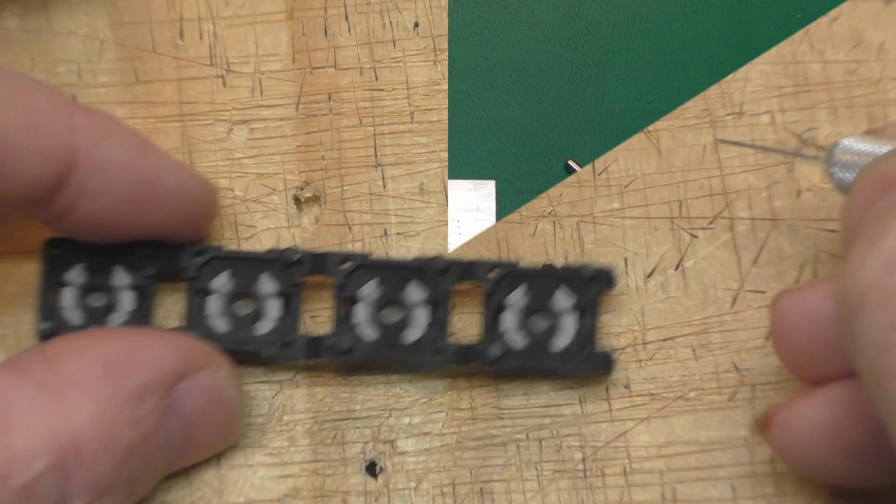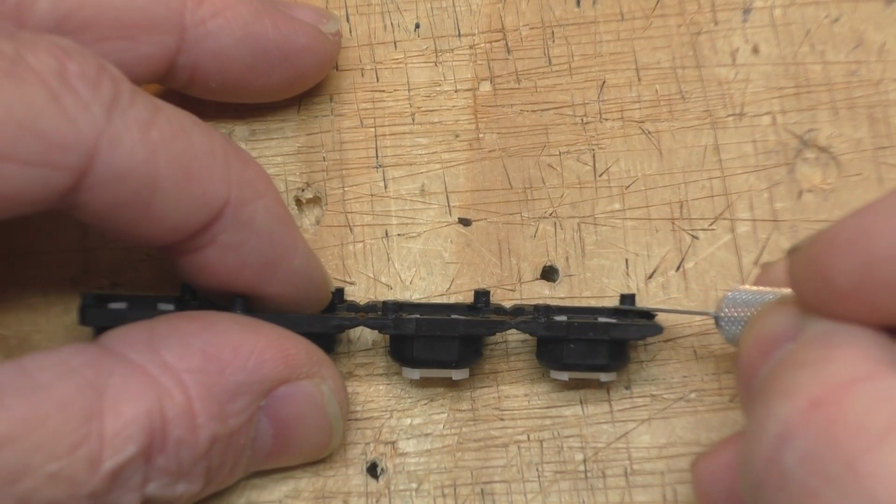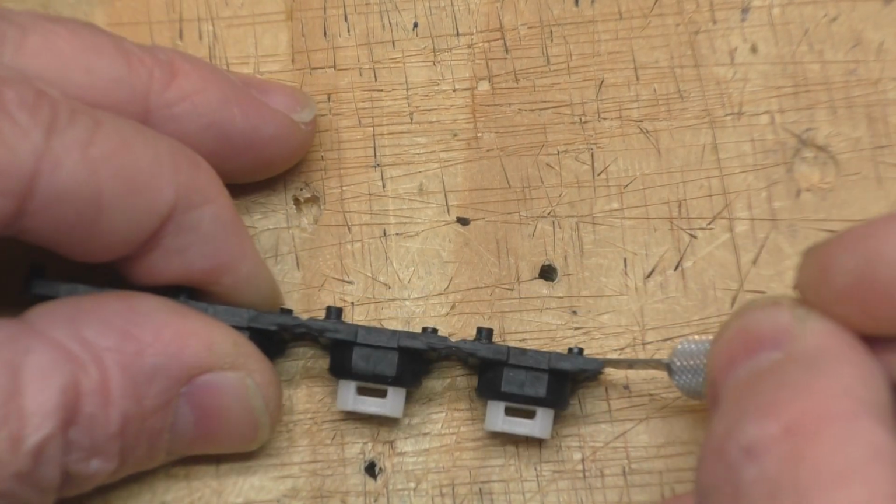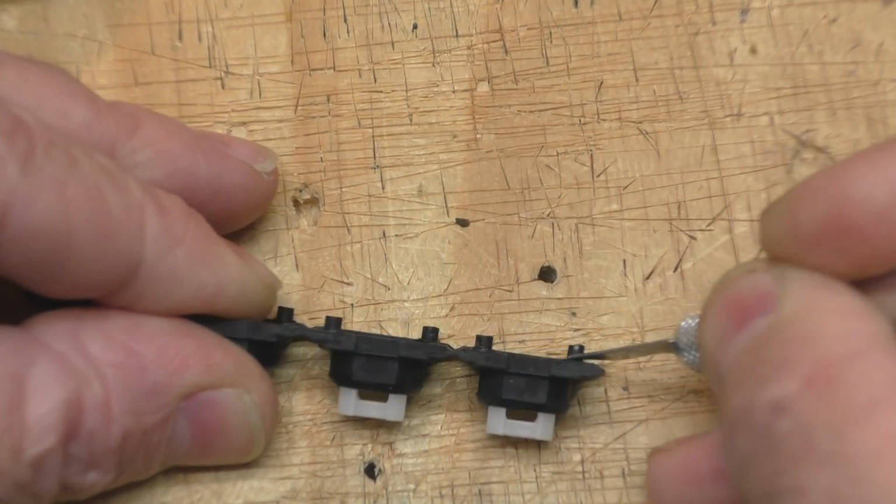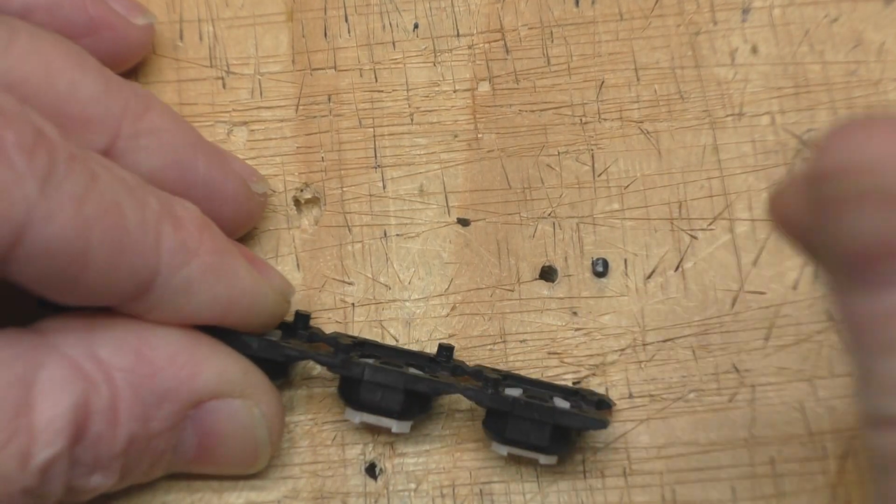Well, I got one of these done, so I will show you what I did on the second one. I took this sort of X-Acto blade and tried to whack off those posts like that.